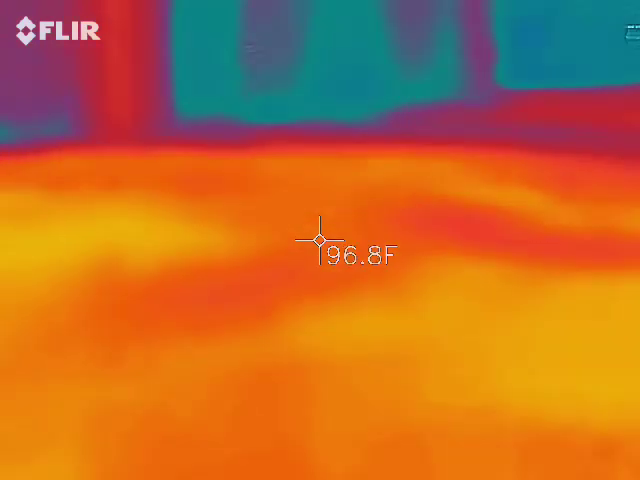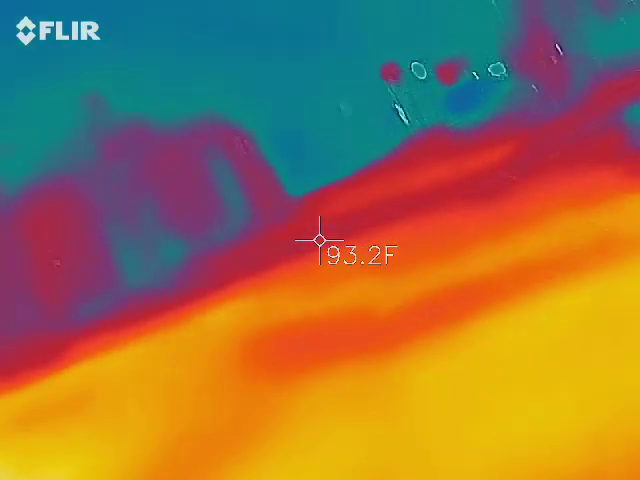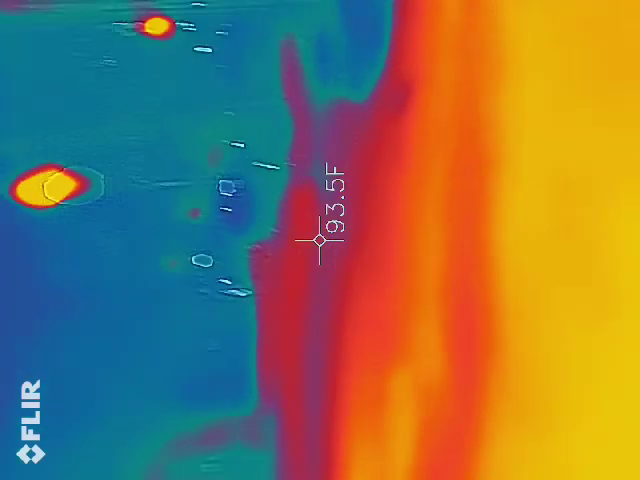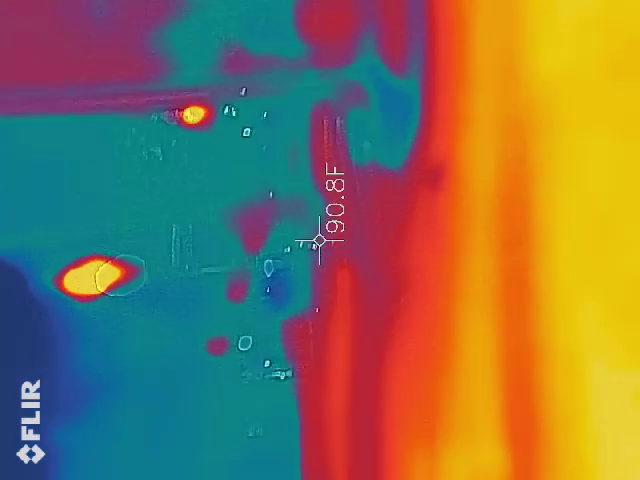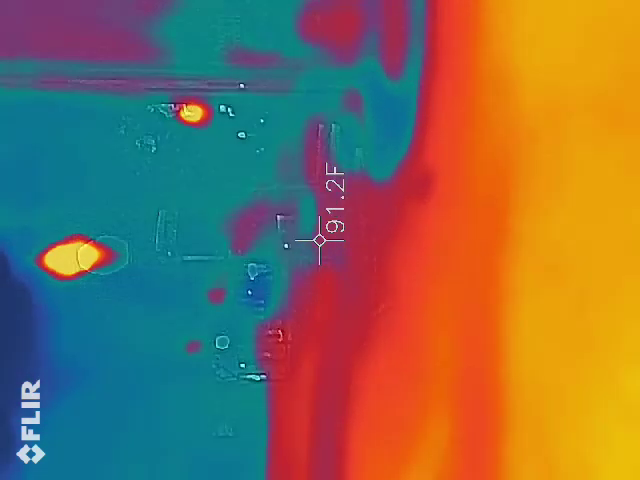Here's the light and there's nothing. Right. So there's no ghost right here. Alright, so we're going to cross 1 and then 2. And then we're going to walk alongside of the building. Spirit box is up. Yes.